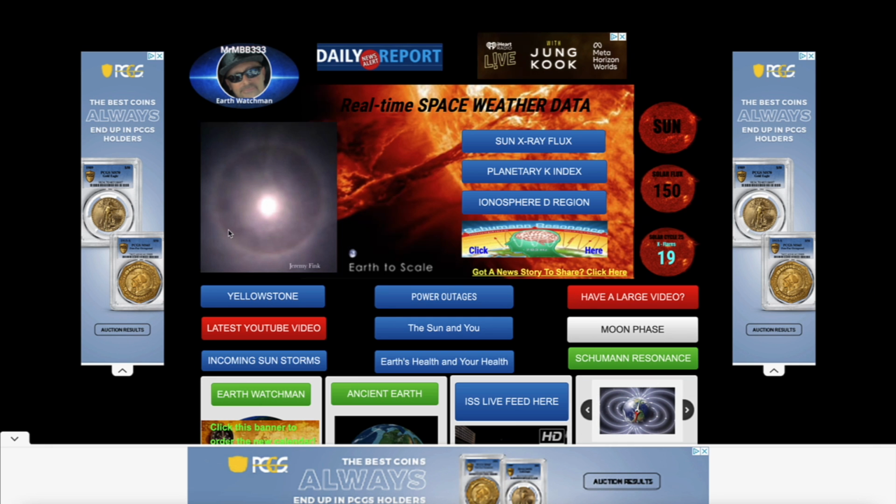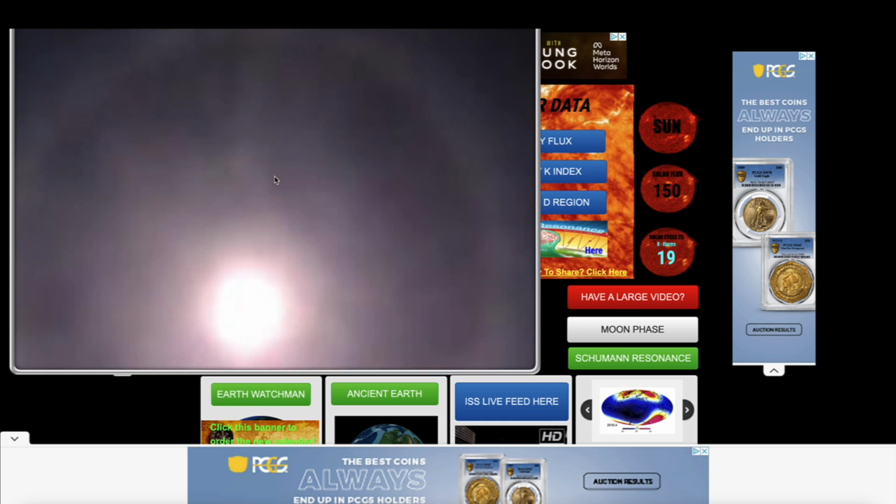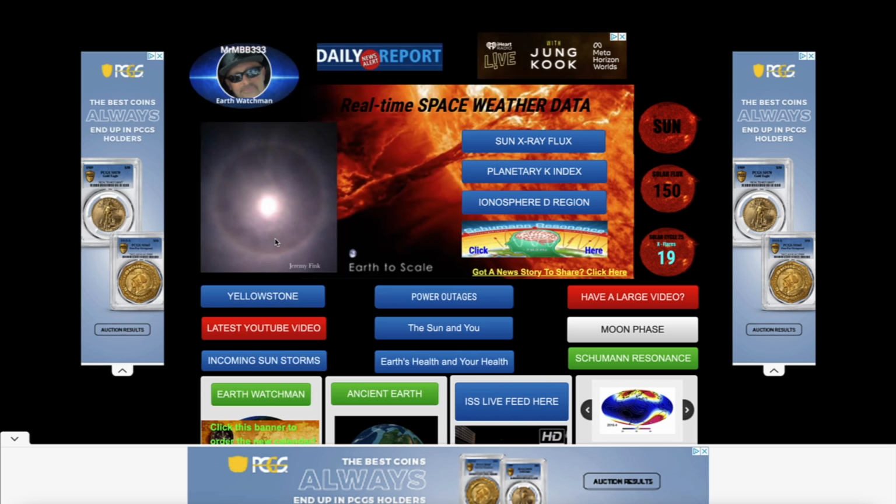Coming over here to the homepage of the website, today's feature photo was sent in by Jeremy Fink, a photo from last night's sky. A jumbo halo appeared in the sky around the recent full moon. Incredible photo sent in by Jeremy Fink.